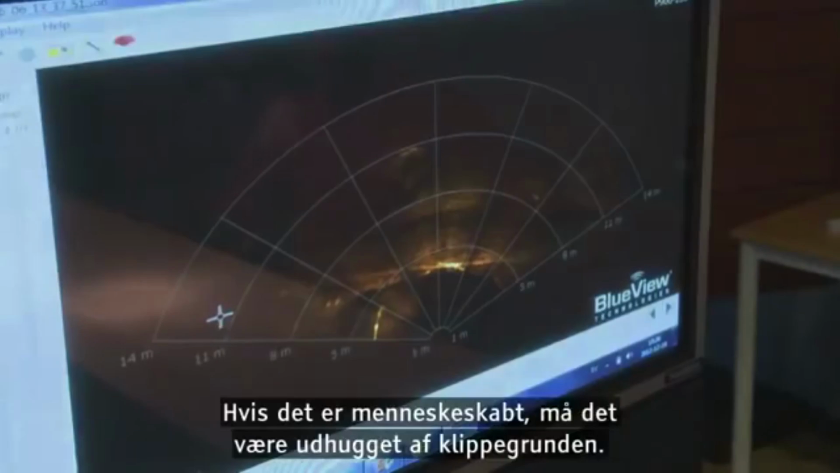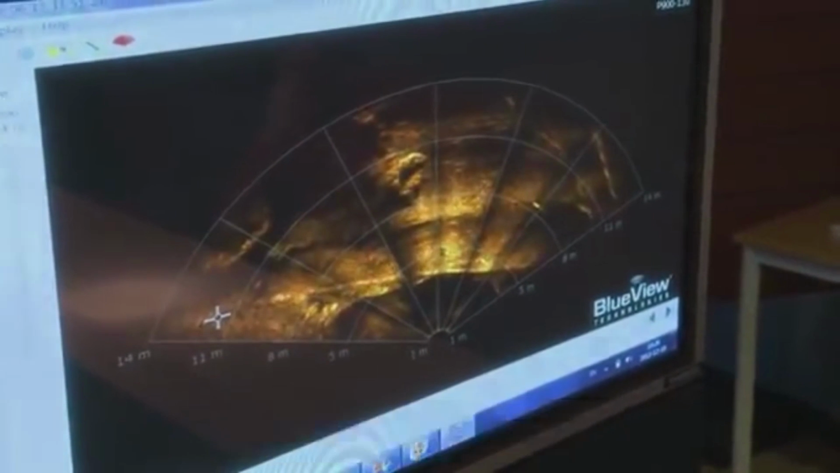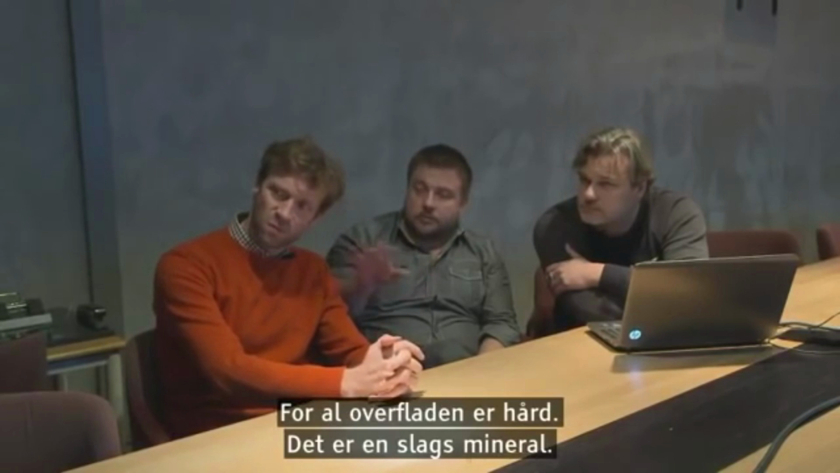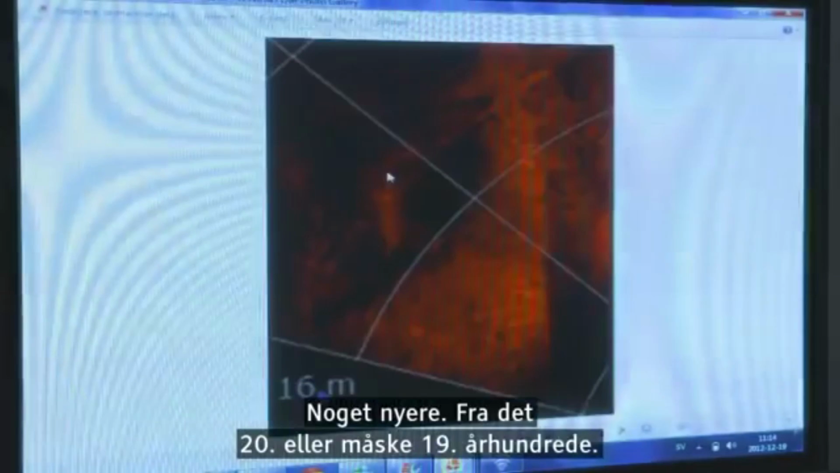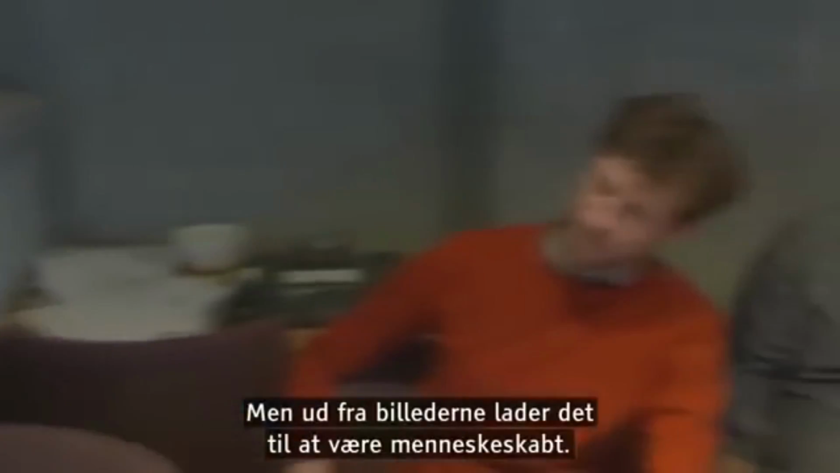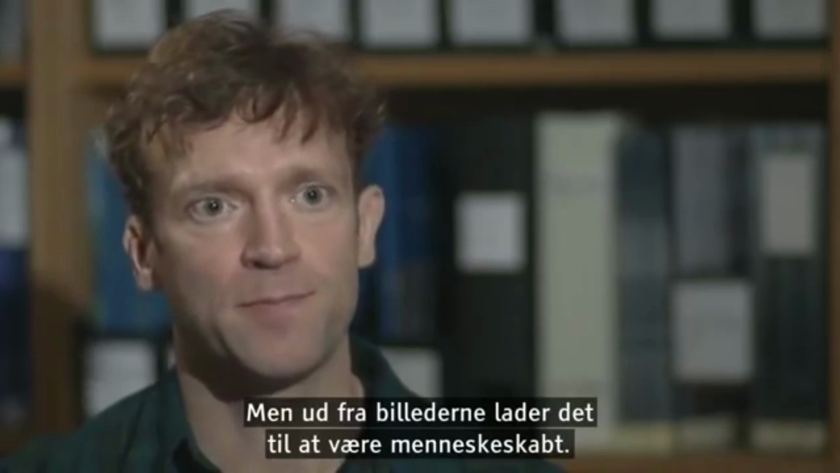If it is man-made, it must be carved out from the cliff itself, because all you see there is a hard surface. It's a mineral or something. My immediate reaction was that this is some kind of concrete construction, something modern. I would think 20th century or perhaps late 19th century. But from the imagery, it definitely looks like it could be man-made.